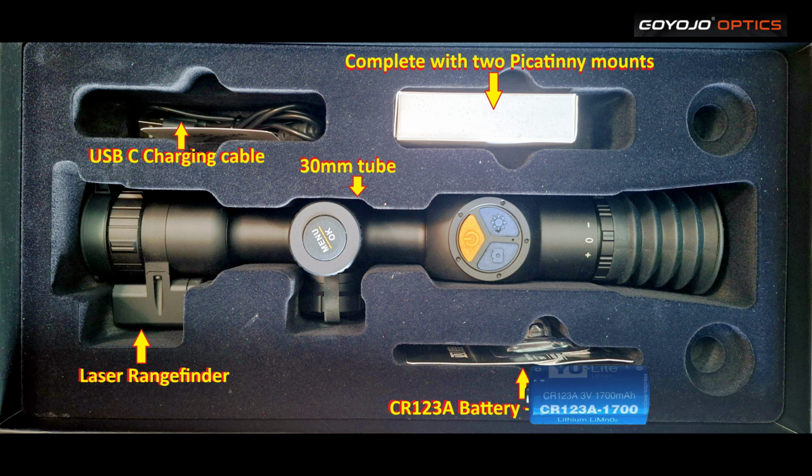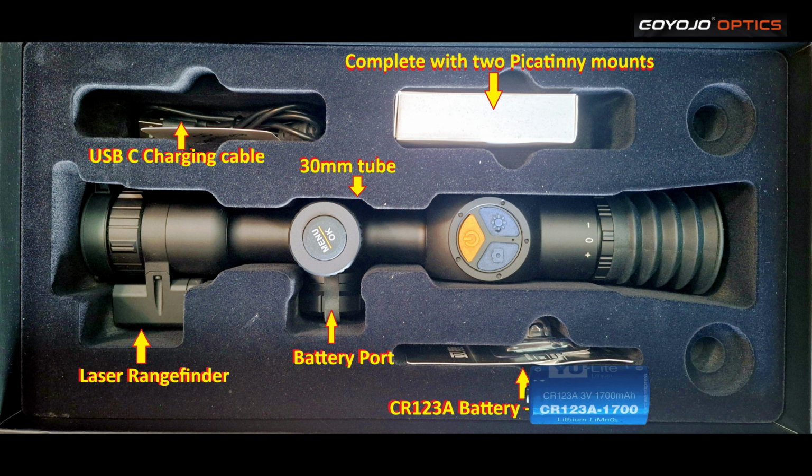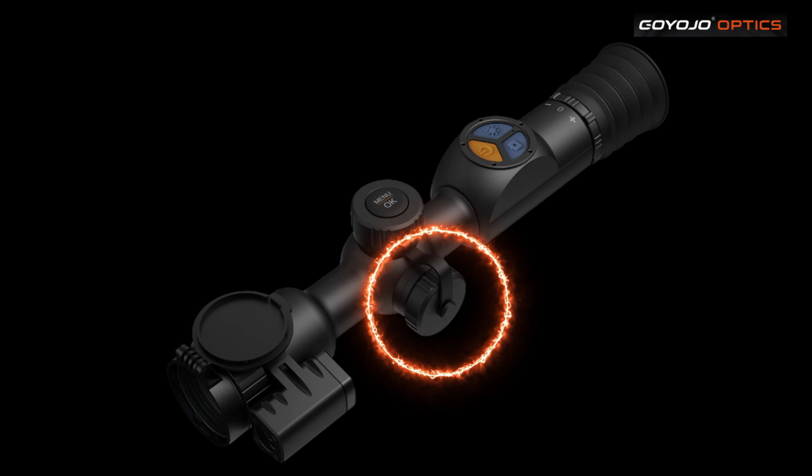It's fitted with a laser rangefinder. This works out to well over 1,000 yards, and it gets the job done. On the side of it, you'll see a little screw cap, and that's where you fit your external CR123 battery.